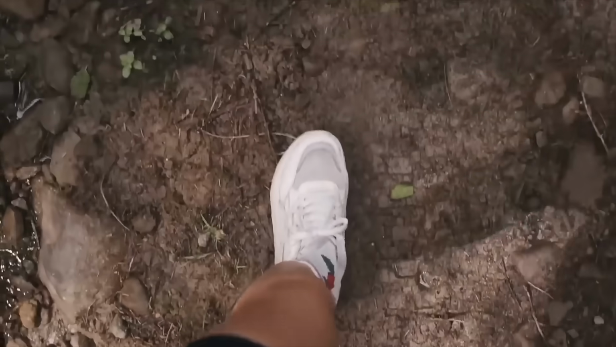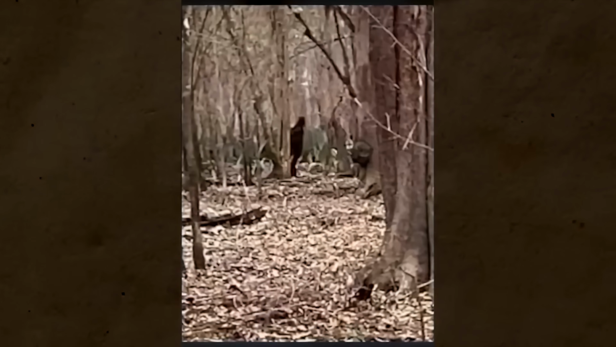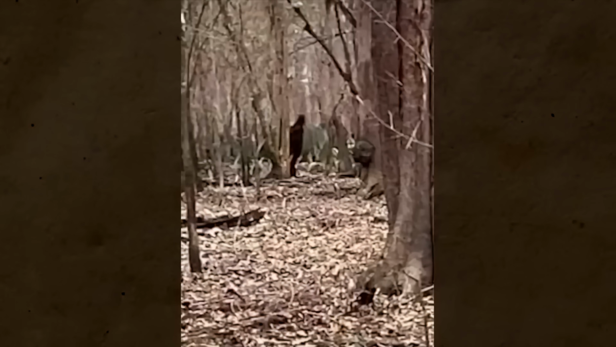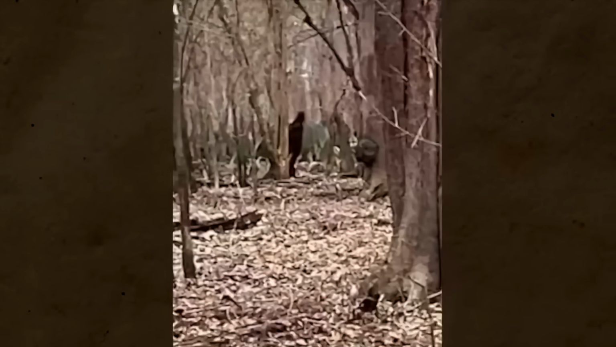A family hiking the Georgia coast snapped one photo they can't explain. They were moving through a patch of marshland when someone in the group saw a dark figure between the trees. It stood tall, bulky and motionless, like it was watching them. One of them lifted a phone and took a shot before it vanished. When they looked at the photo later, the figure seemed almost human, but not quite. Tall, broad, and the arms were longer than they should have been.